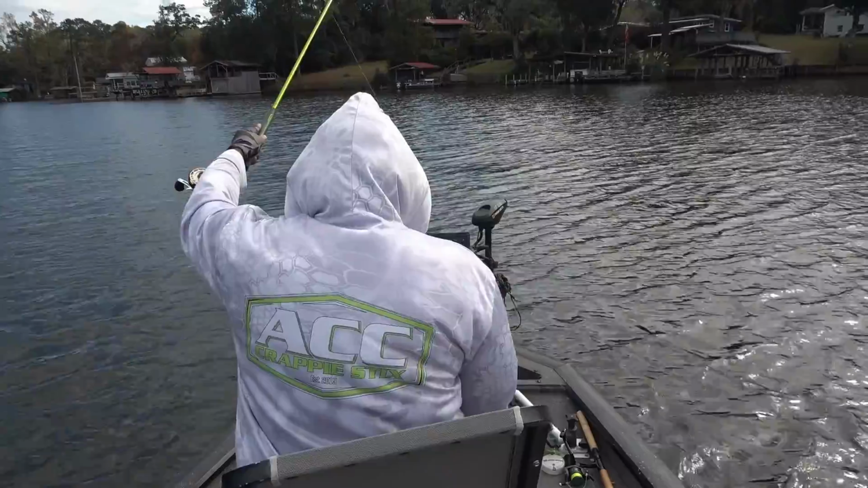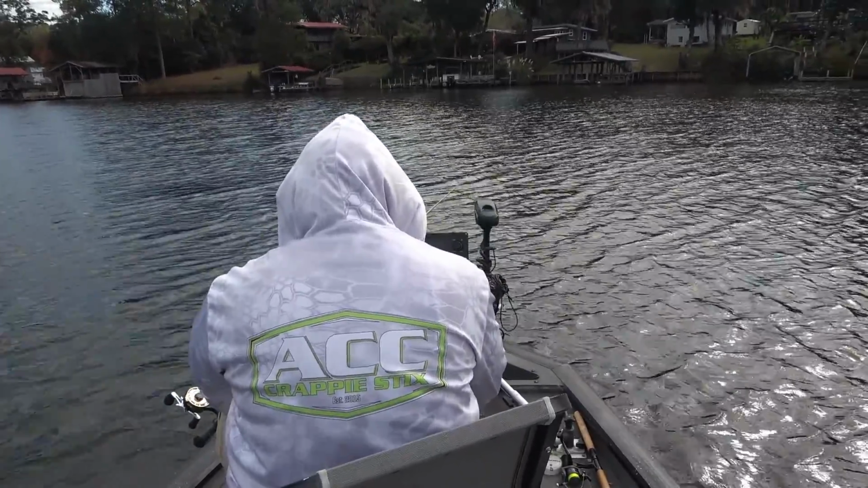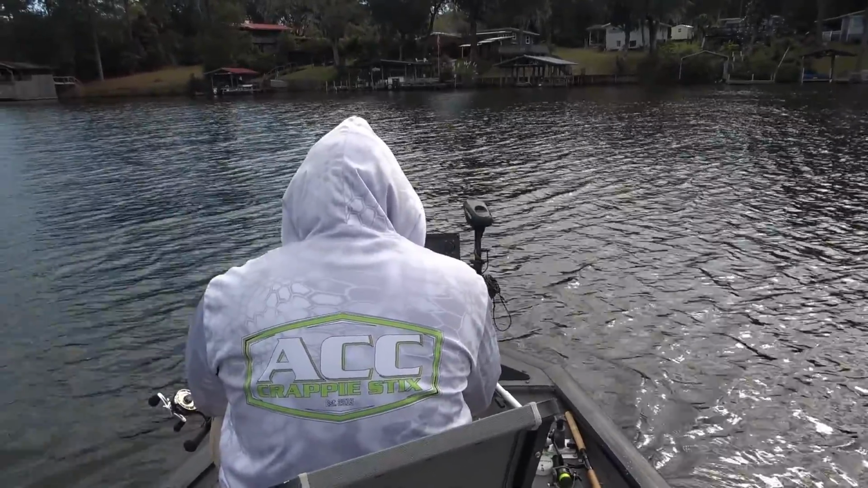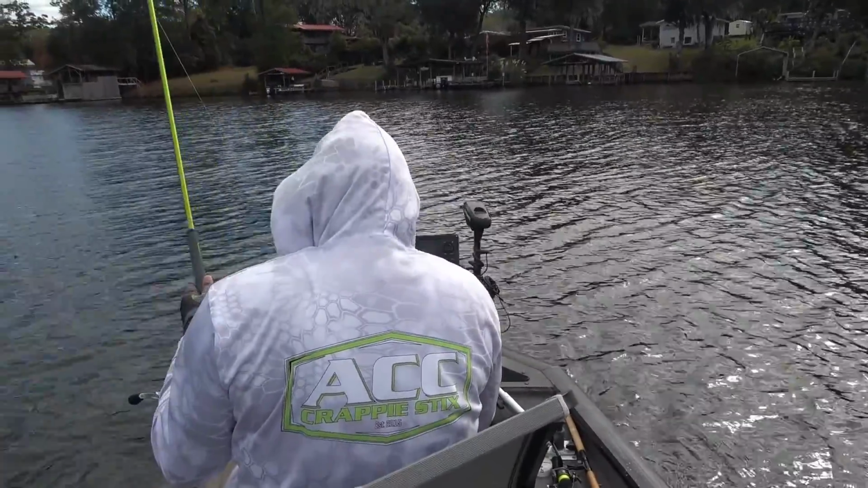There's a ton of them down there. They need culling out. I don't want these fish to get stunted. Get too many fish in an area, they might get stunted, folks. So I'm just doing my part as a fisherman.